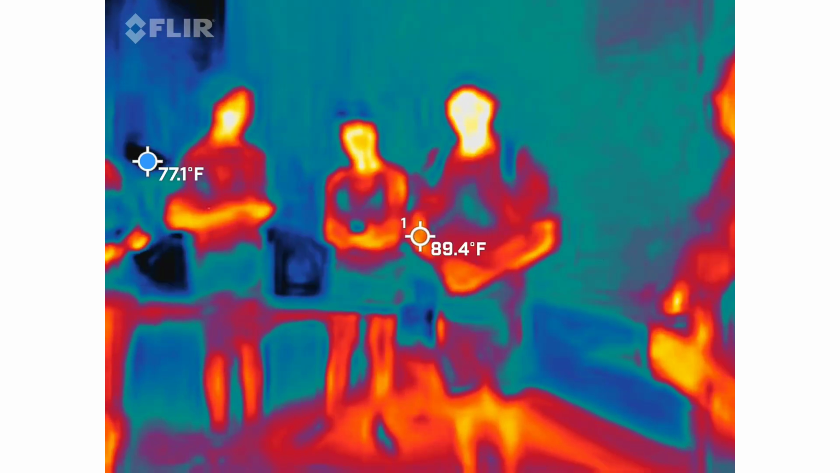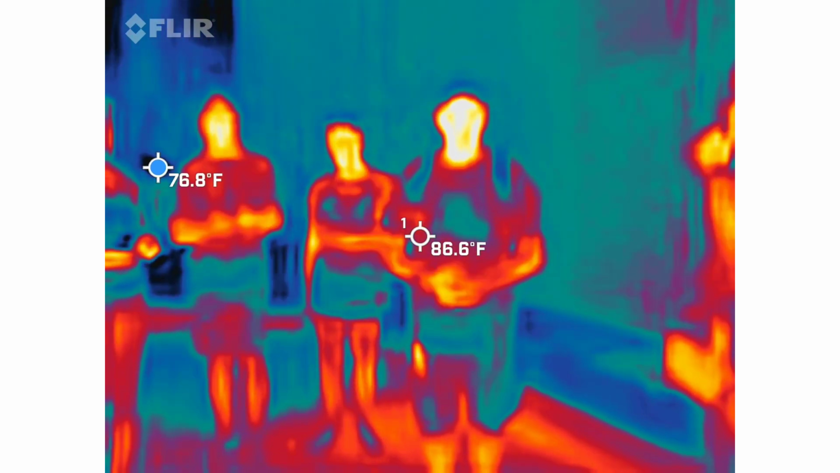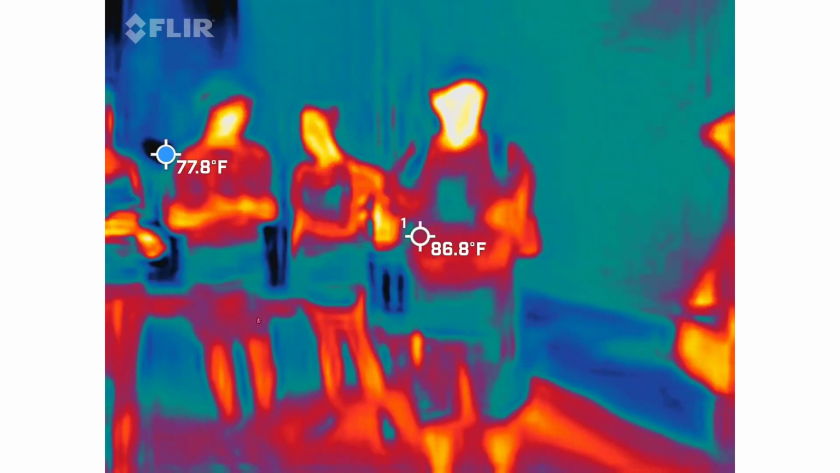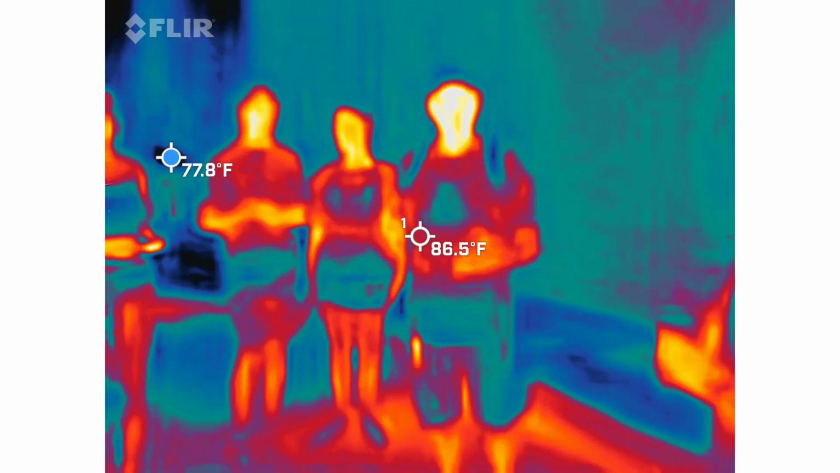You're going to try to do two things for us. You're going to try to keep one of us in view, even though we're going to try to omit everybody else. The reason why is that we're going to be the warmest thing out here, 97 to about 99 degrees, maybe 100. That gives us that array of color on the screen that allows us to see those cold spots much easier.